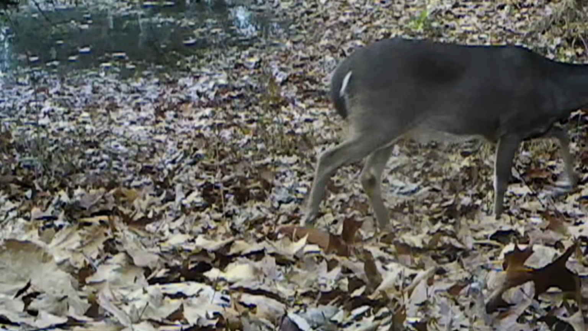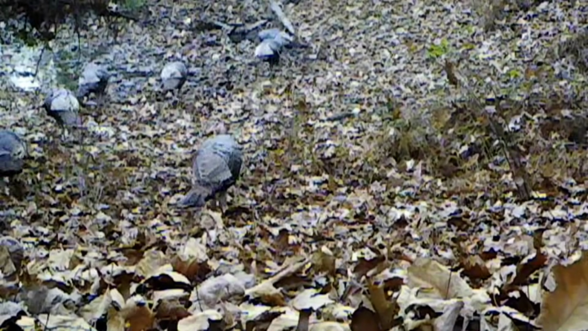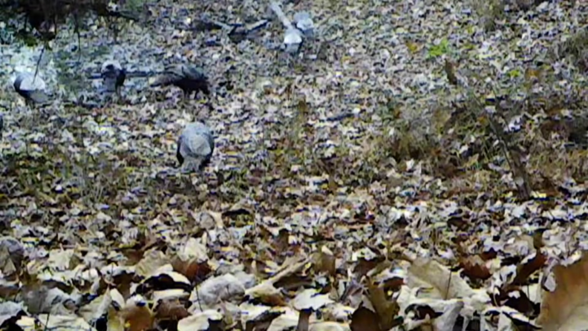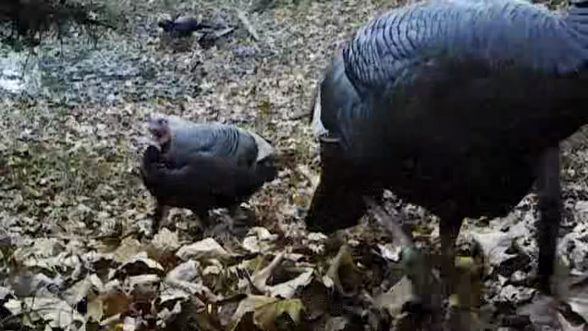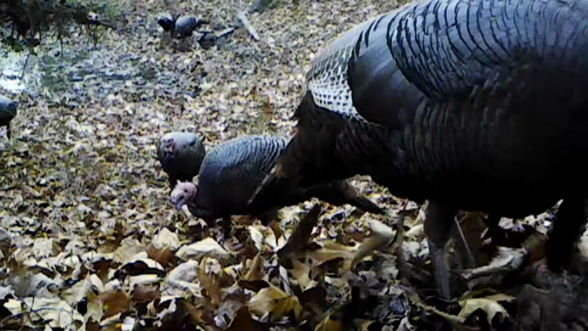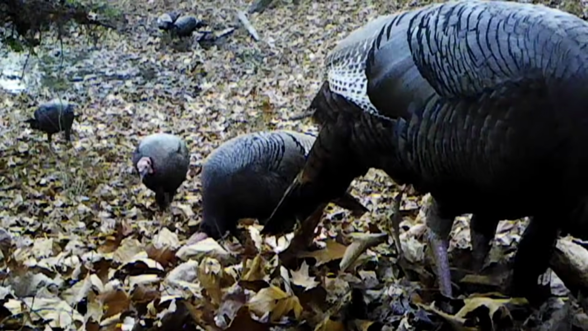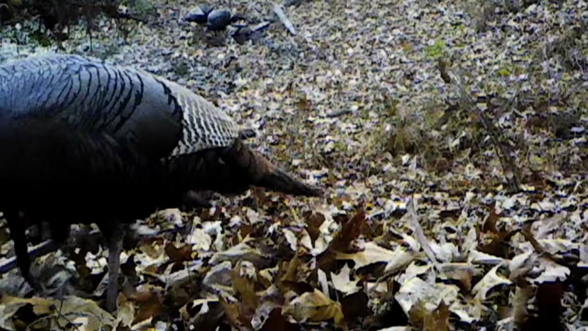And on the other camera, the deer just loving this pond. You can see it's got water in it. Coming up good. But guess what? Them turkeys really love it. They come down by the gang load. Big old flock of turkeys. And they just scratch around all day long. They love this. It's so relaxing to watch them too.